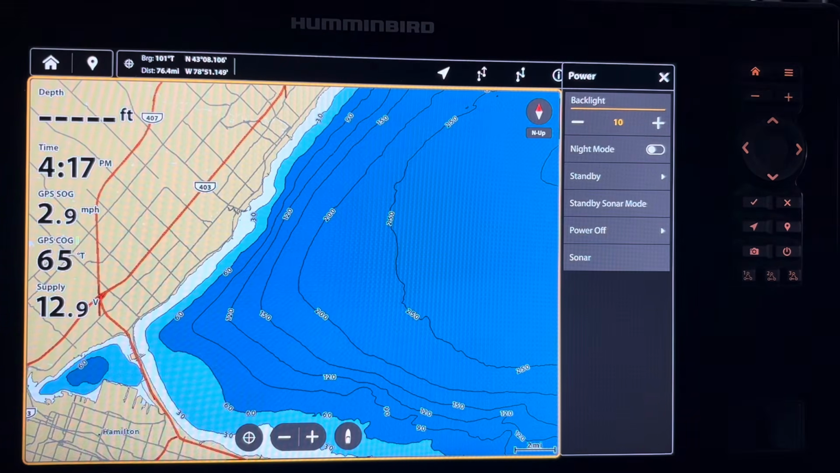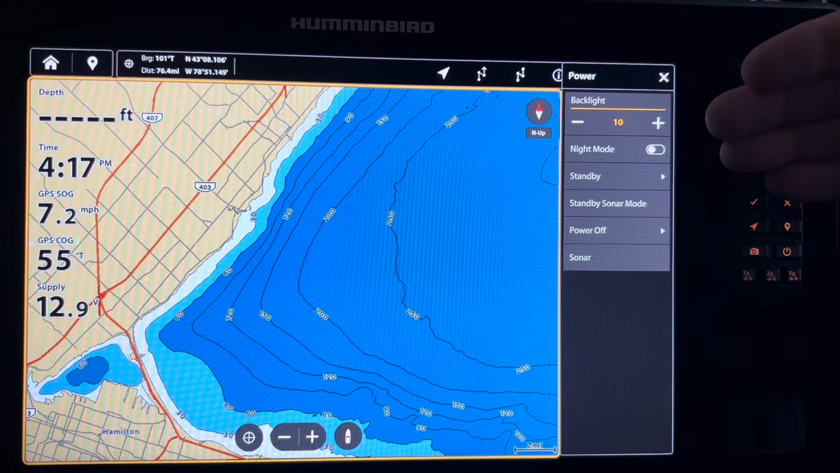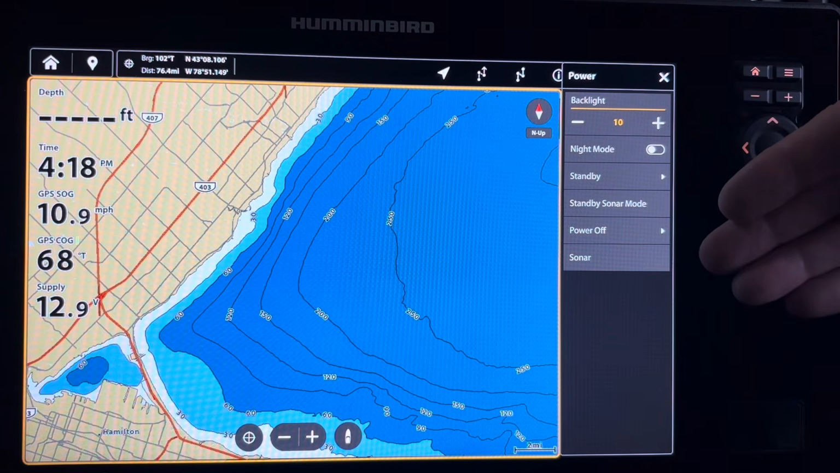And once again, those are the options that you will get with the power button. You have your backlight, night mode, standby sonar mode, power off, and sonar.